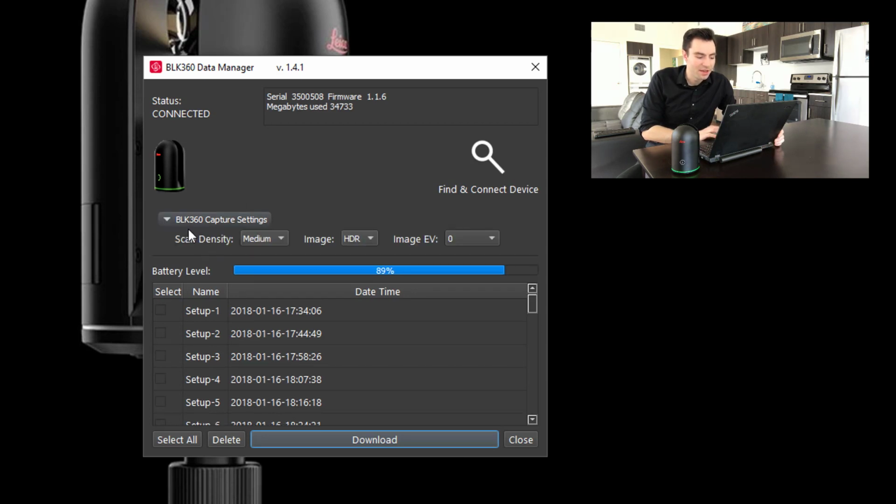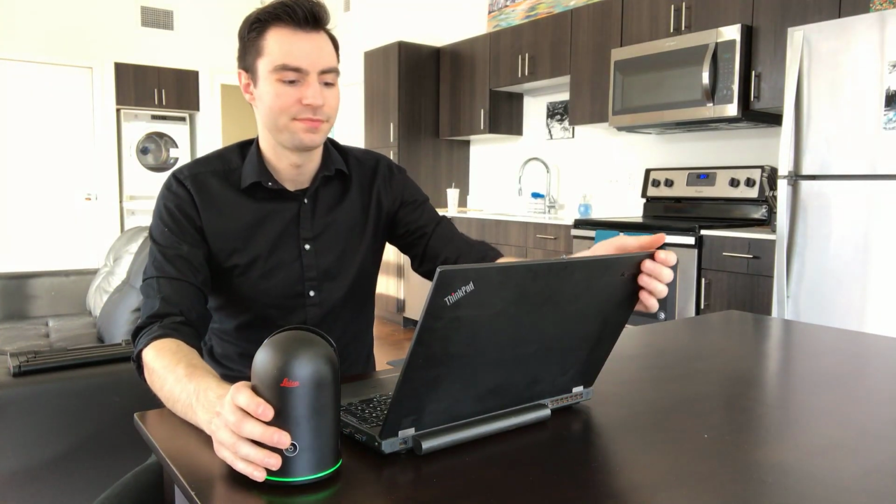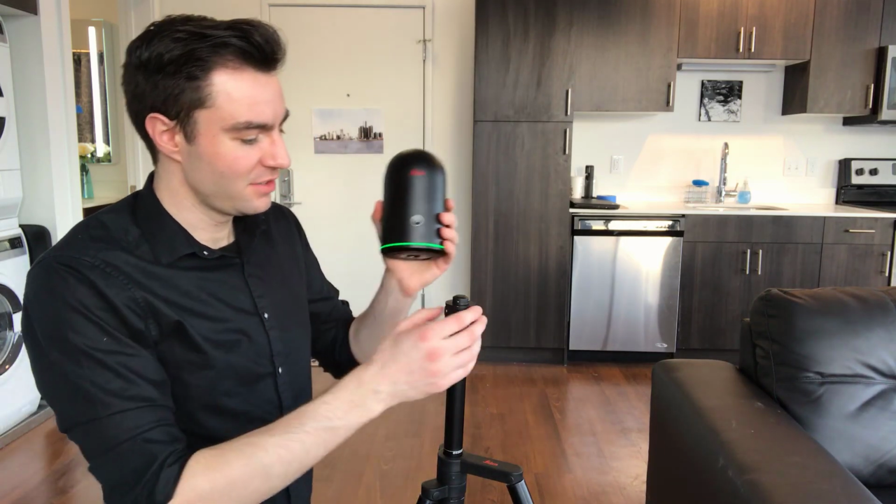you can click BLK360 Capture Settings and decide on the settings that you'd like. For this project, I'm going to choose a high density scan as well as HDR images. At this point, you can X out of the Data Manager and the settings will be saved on the scanner. The only thing left to do is to connect the scanner to the tripod and press the button to start the scan.